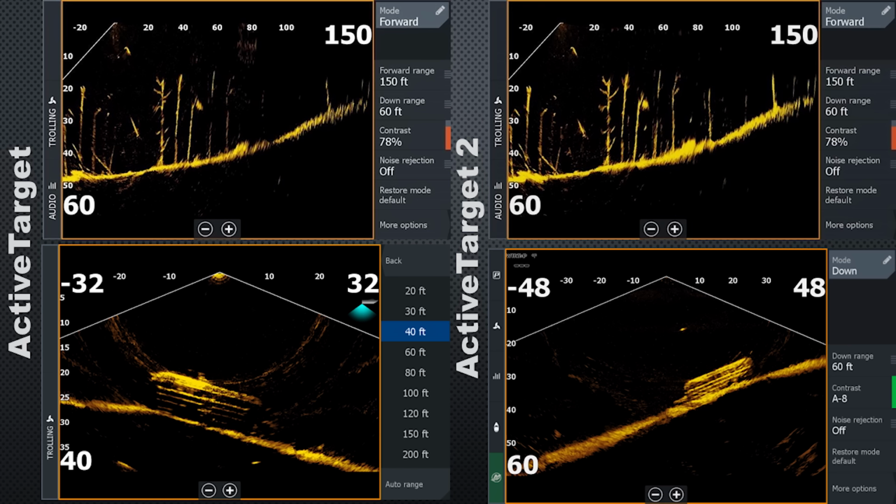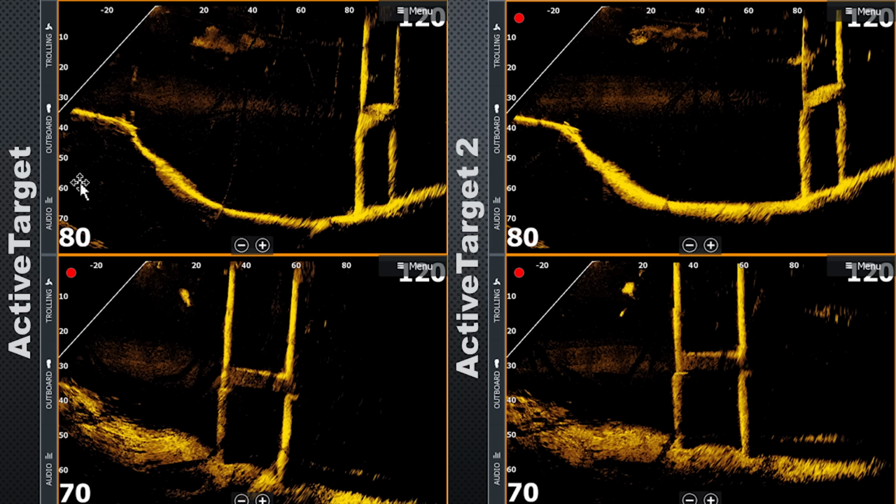Much better sonar returns along the entire bottom. The detail in the trees looks about the same, but it does look like it may be picking up targets further away a little bit better. And here's another example. The bottom image definitely looks to have a little bit finer detail in the bridge piling that we're seeing there, and even in the bottom to the left of the bridge piling. So to me, it definitely does look like a higher detailed, smoother image that Lowrance is claiming.